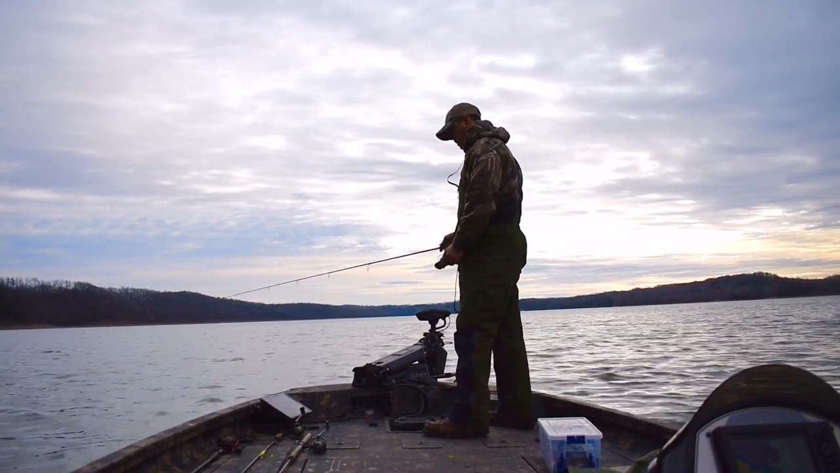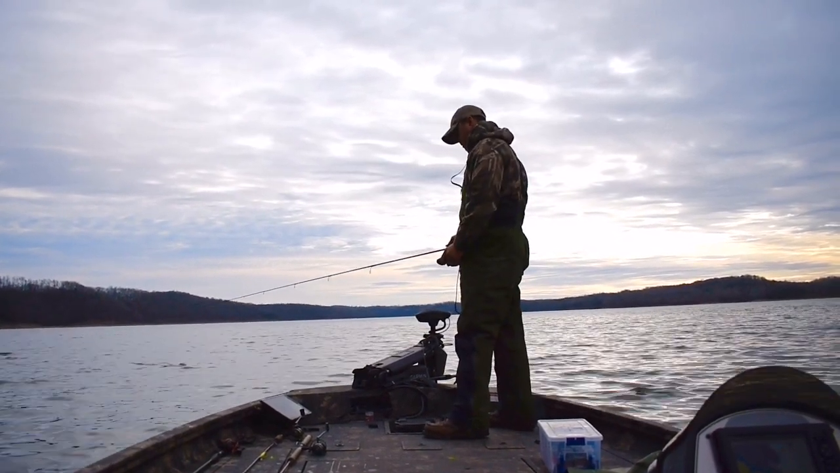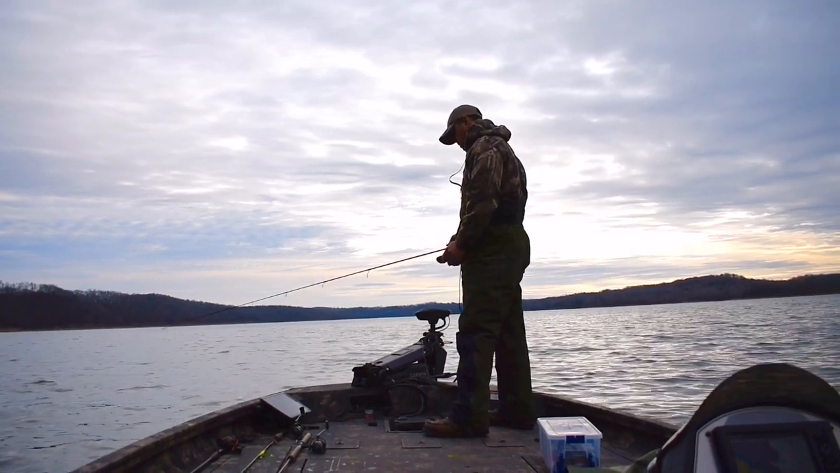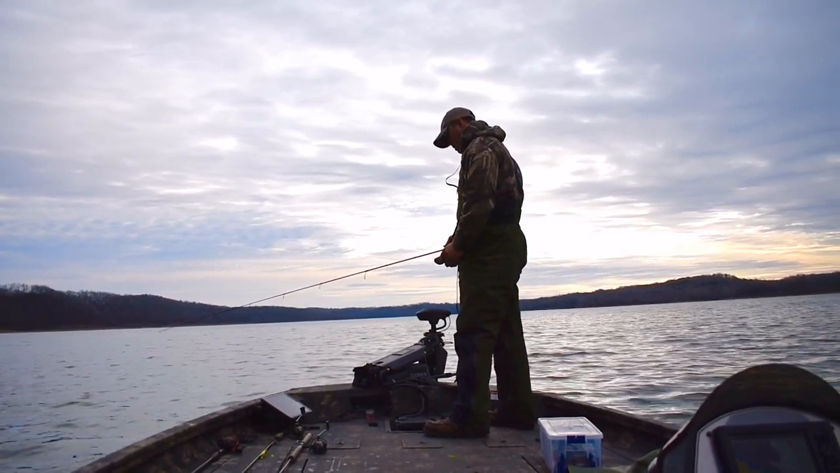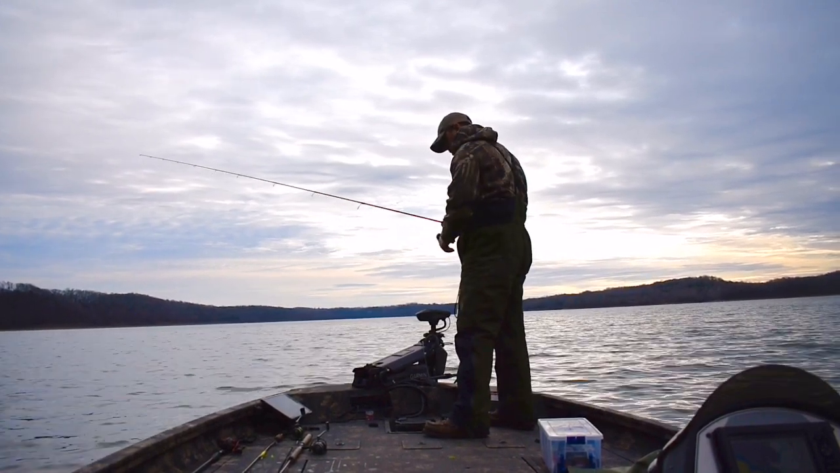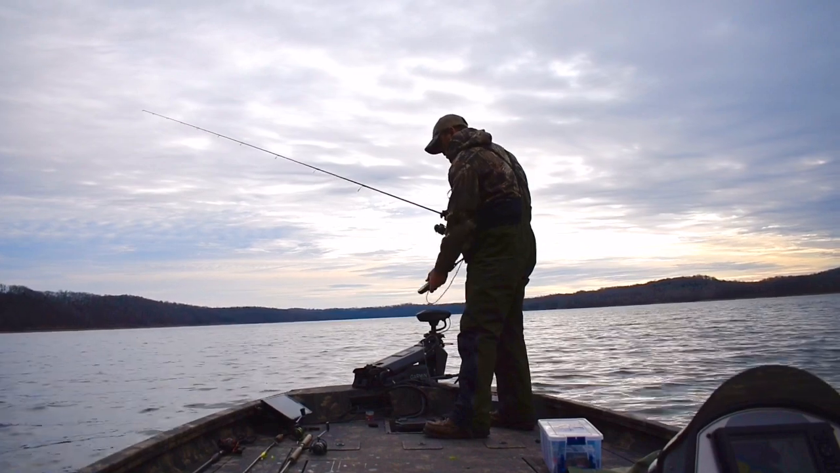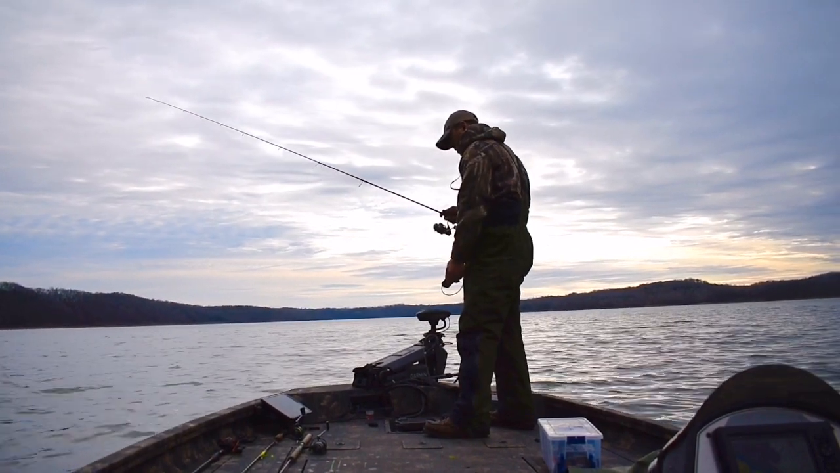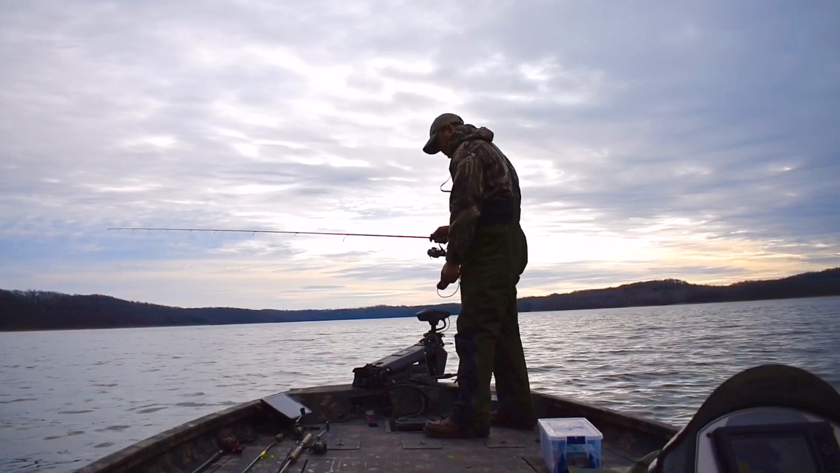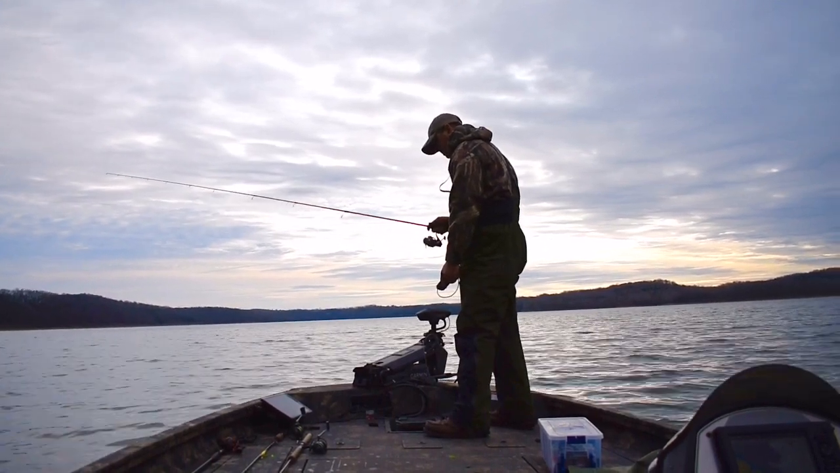But with the wind and everything, and I'll be honest with you, I've been pitching at them for the last couple weeks and had more success than just vertical jigging. But when the wind gets up like that, sometimes it's even hard to cast the 16th and 1/32 ounce jig heads in the wind. So that's why I switched to the vertical jig. Also, I thought it was going to be the ticket.